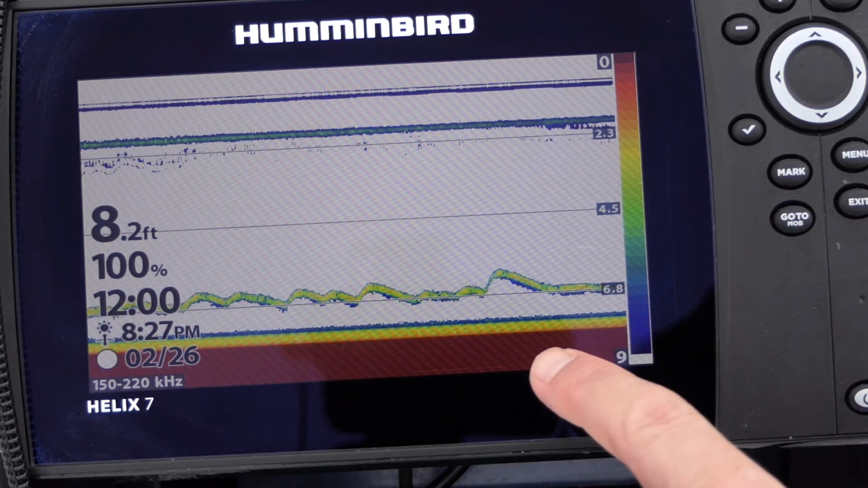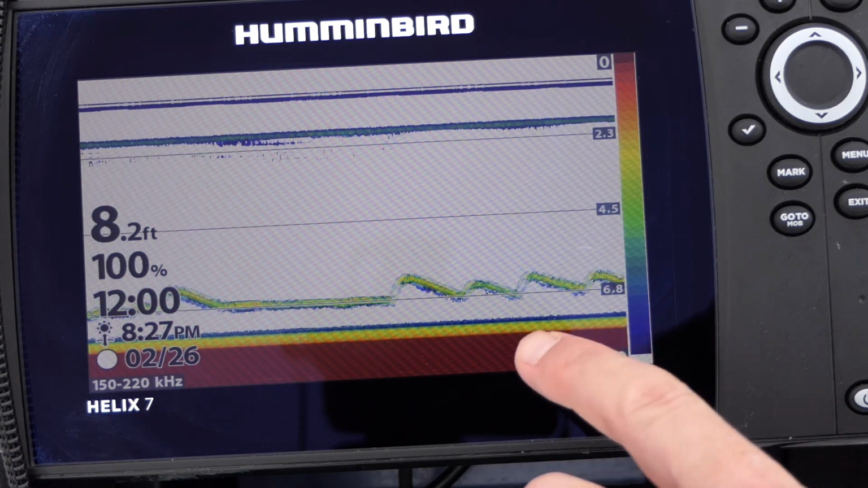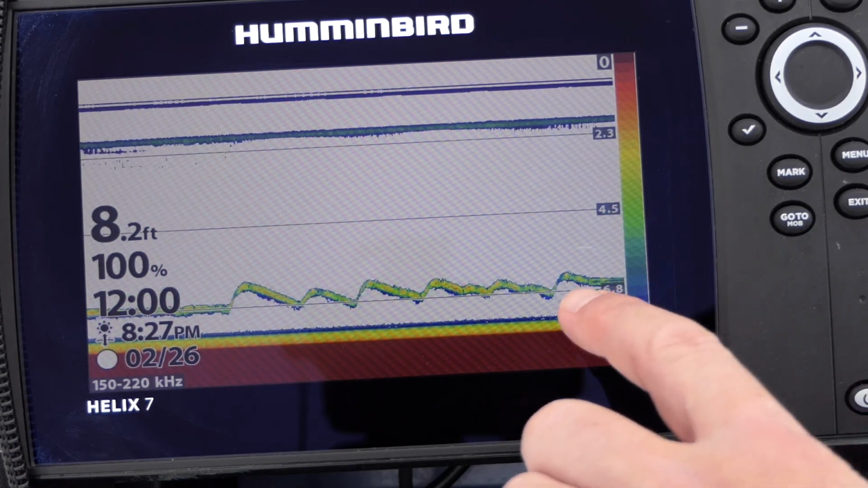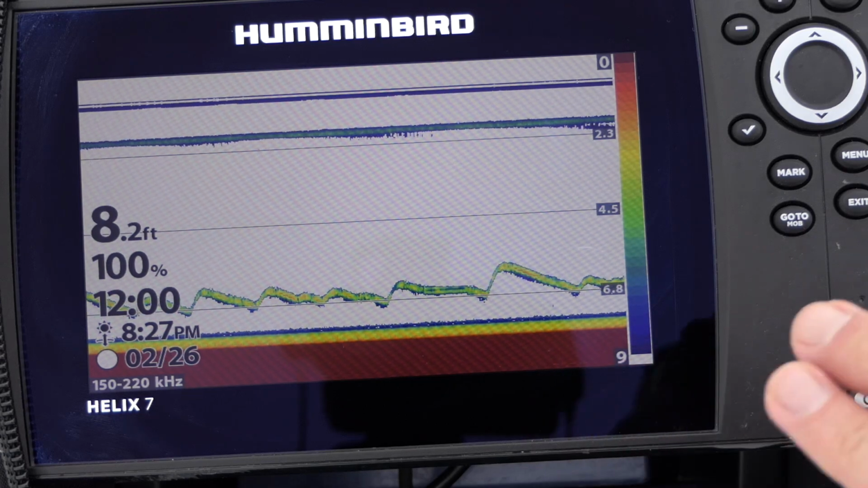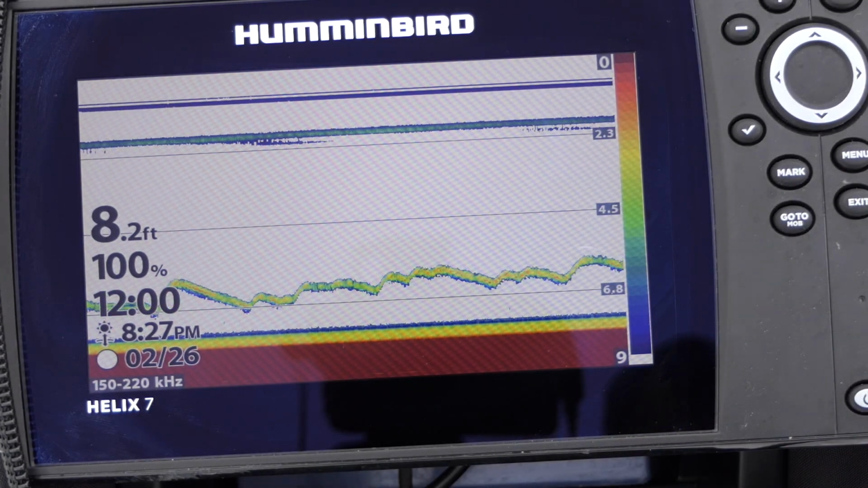You can see here I've got a hard red bottom, so it's probably a rocky bottom with a little bit of sediment on it, or maybe a little bit of matte vegetation. And there's my jig there, sort of a soft green. You'll notice as a fish comes in, it's going to look quite a bit different.